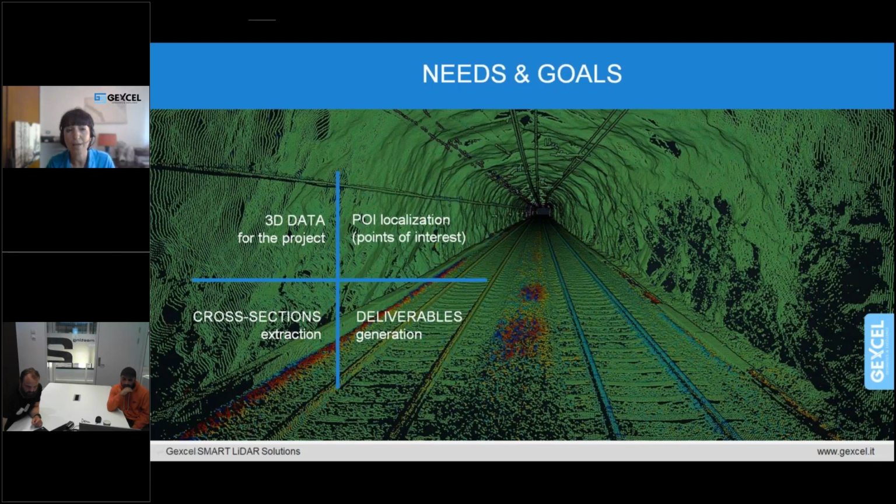So I would like now to move a bit more into the details, into the core of the story. So I would like to focus on the needs and goals. And as you mentioned before, there were some interesting reasons that drove the client to choose the geospatial technology. Could you briefly underline why and how this has made the difference in this project?